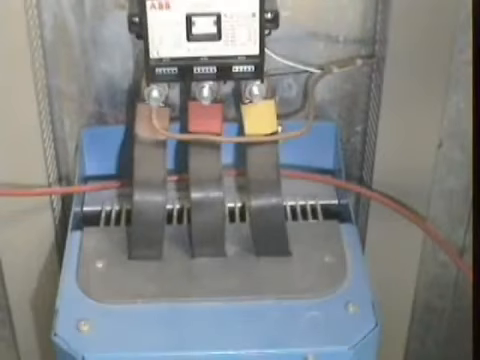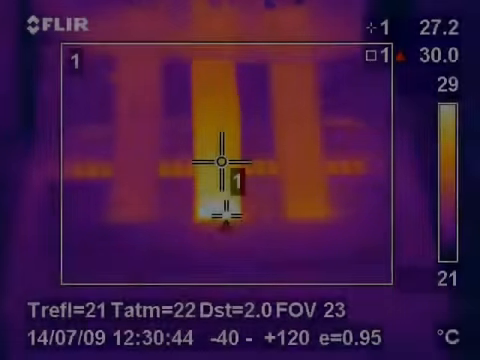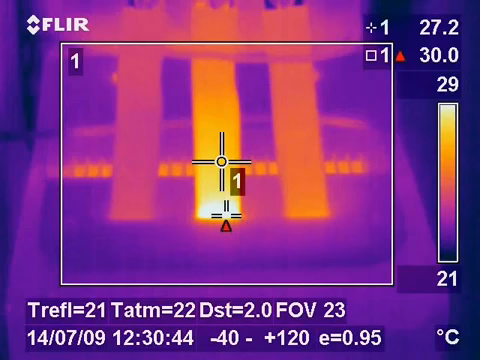Again in this image we see a VSD, this time a busbar connection to the incoming side of the VSD. The thermal image highlights a slight hotspot which may be the early stages of a potential fault on a busbar connection.